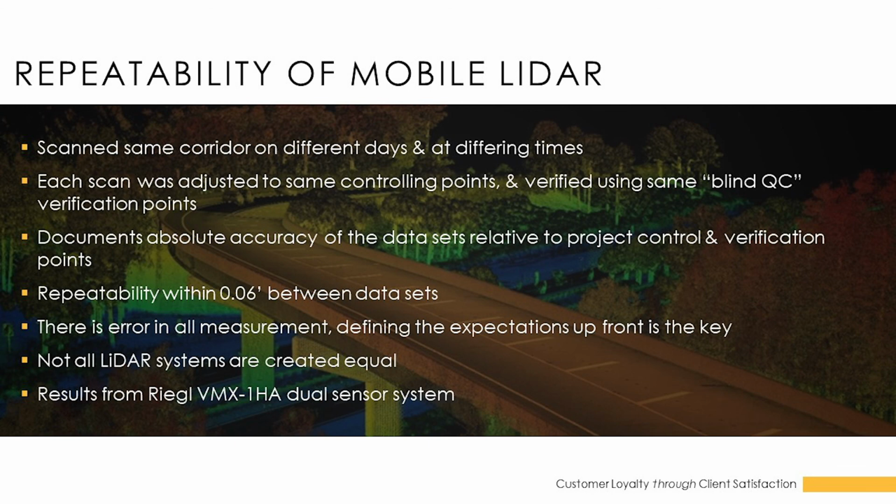To give a little example of how we prove the repeatability, we've done some studies on our own where we scanned the same roadway corridor multiple times at different times of the day under different conditions, because we basically want to account for all of the different variables that can come into play when we're doing a mobile LiDAR collection. We felt that this was important to show that regardless of the conditions that we're operating in, the system has a level of precision that is repeatable and trustworthy.